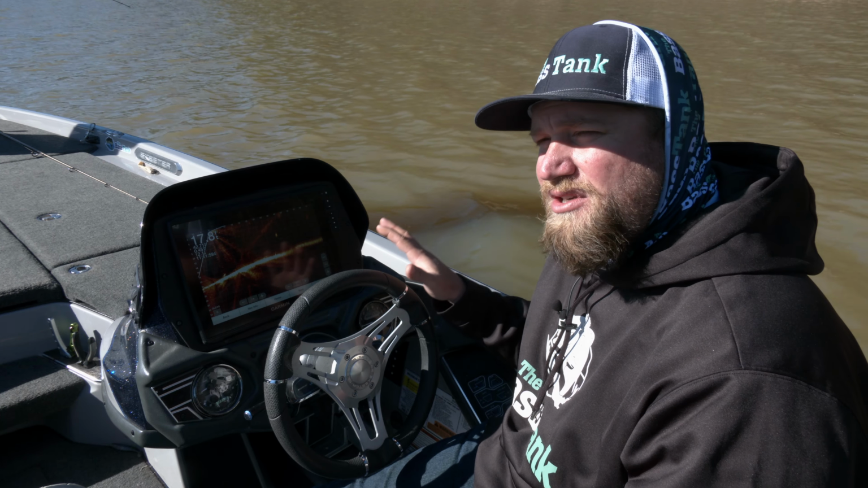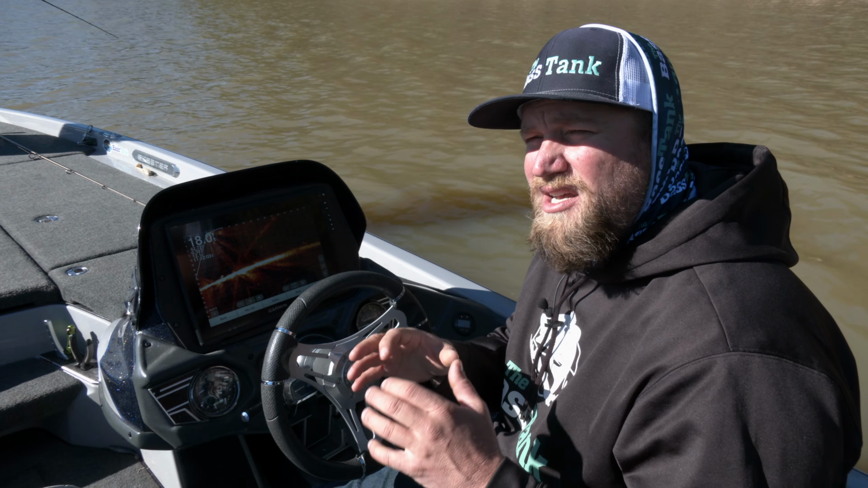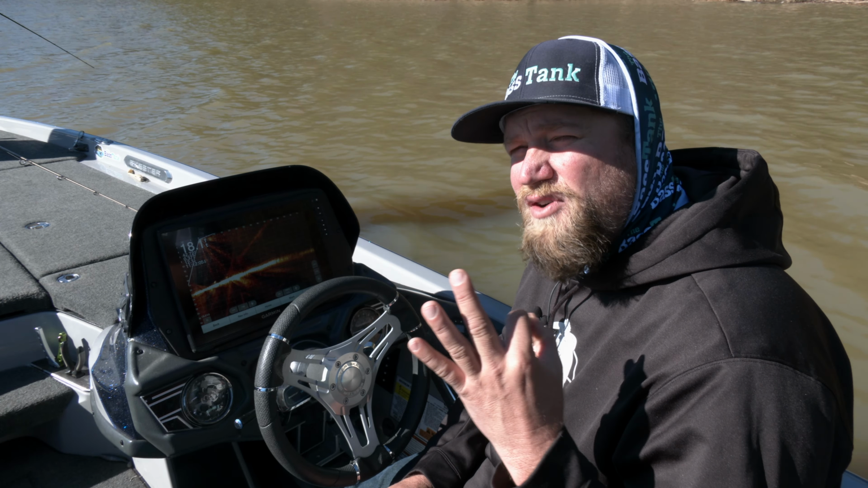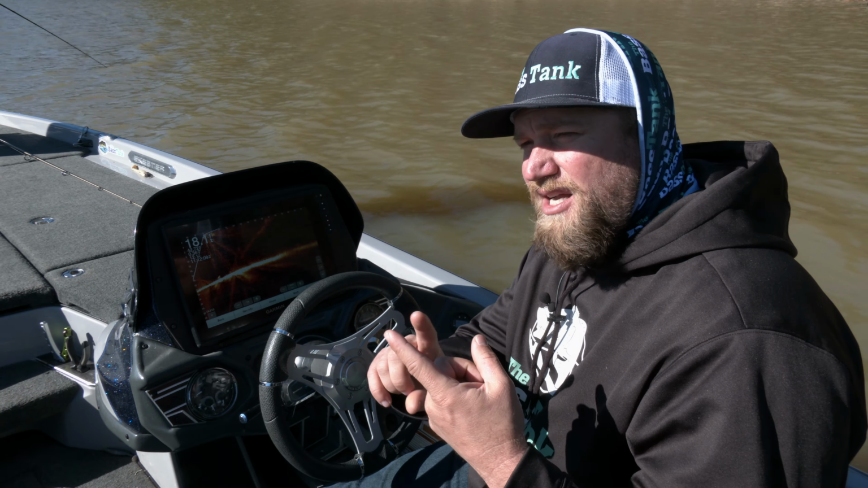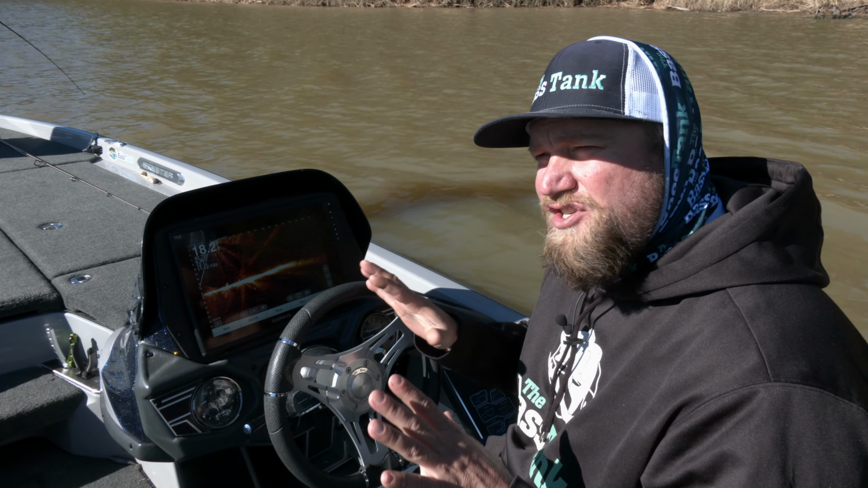Now, specifically today, we're talking about Garmin's LiveScope. There are several different appearances, but there are 3 main appearances that I use for different purposes: the copper, the amber, and the black emerald. I'm going to show you how to change these.